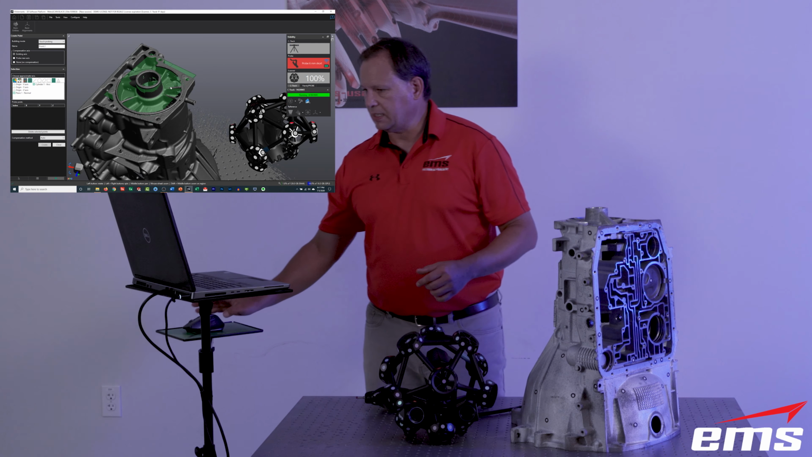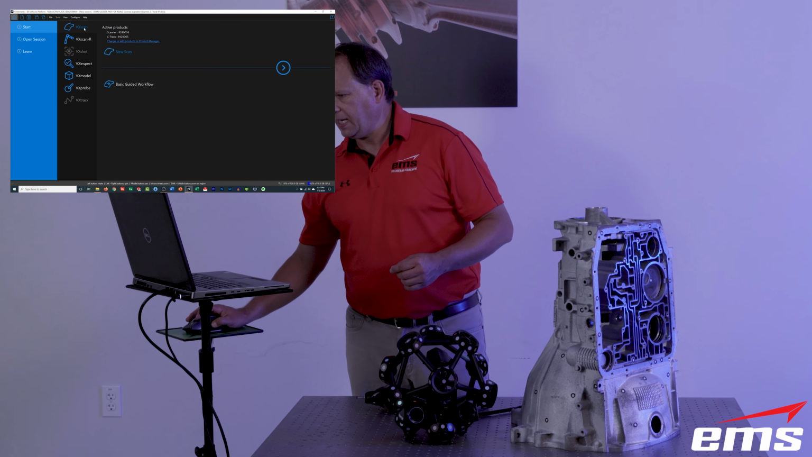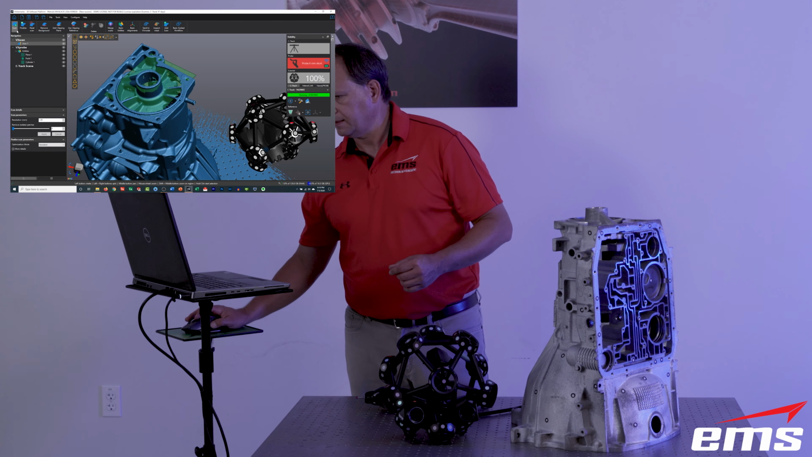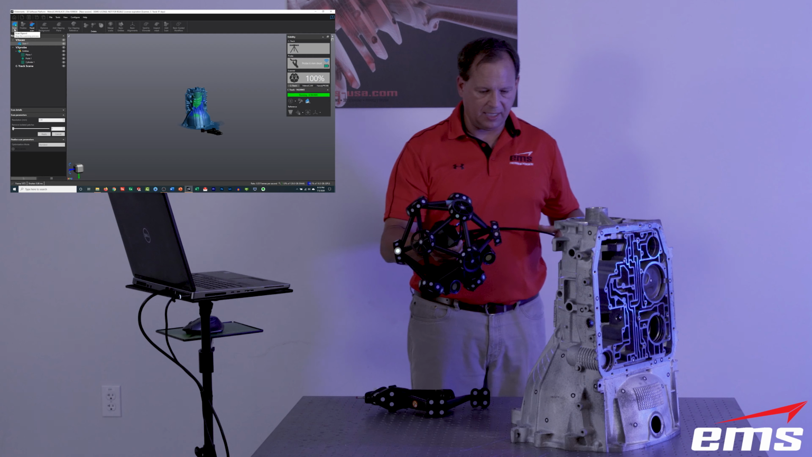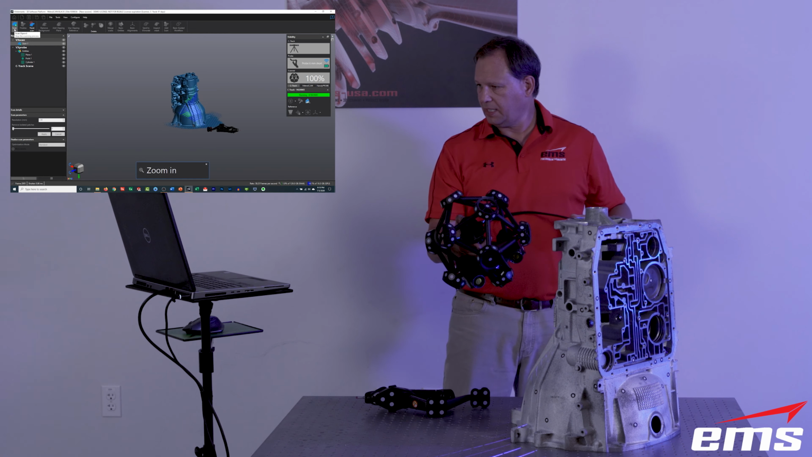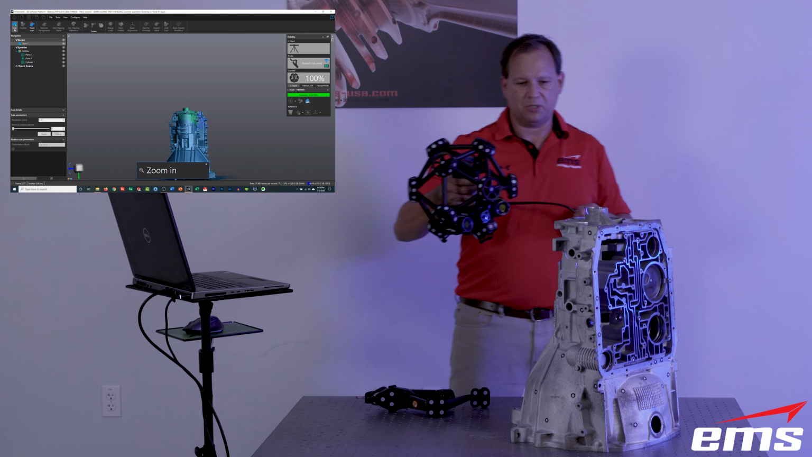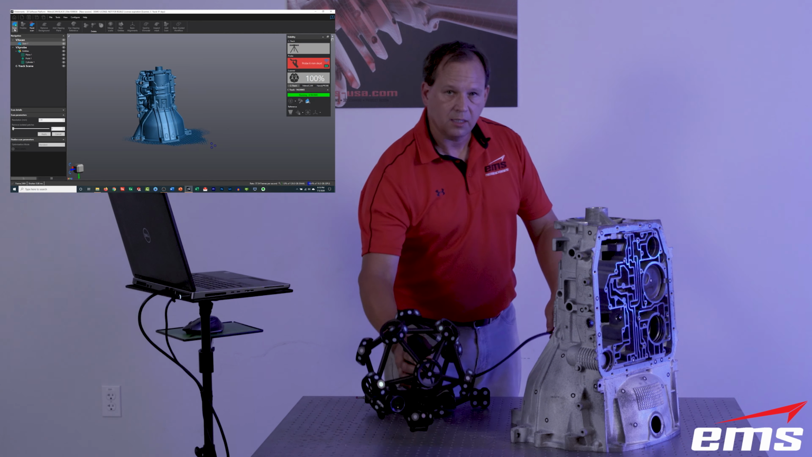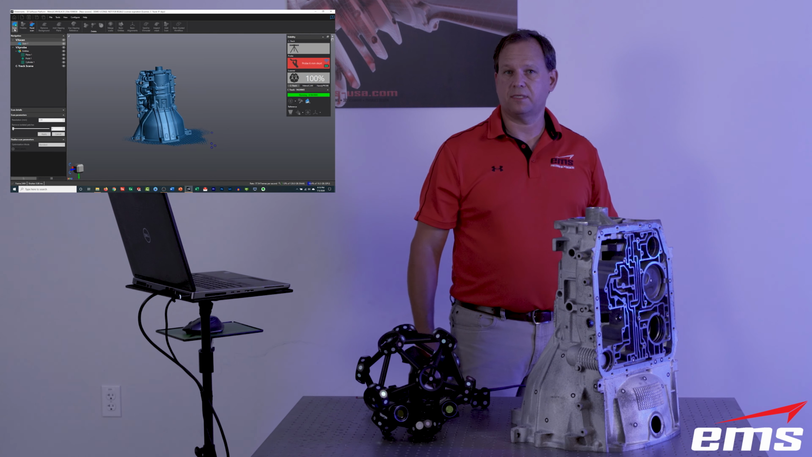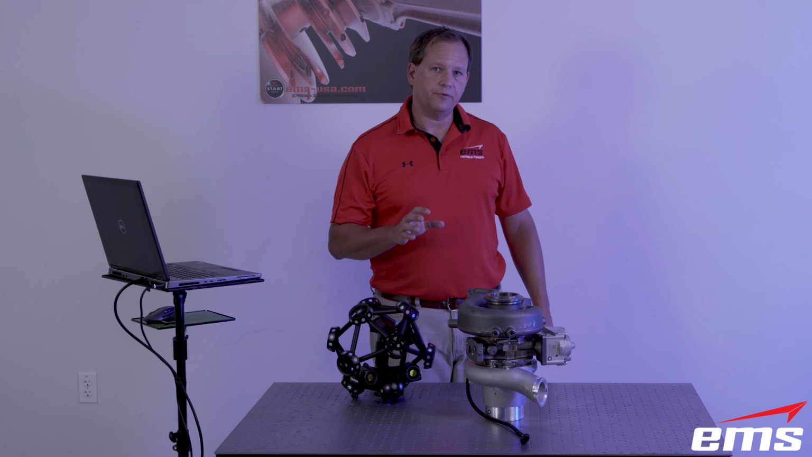So now if we wanted to stop and go back to scanning, we just go back to the home page, go back to scan, tell it to scan, and we could continue scanning. So, you know, if we'd missed an area, we thought we needed more data in a certain area, we could do that. So it's really nice to be able to have that option to do both scanning and probing with the MetraSCAN system. So now let's take a look at the fidelity of the MetraSCAN Black.